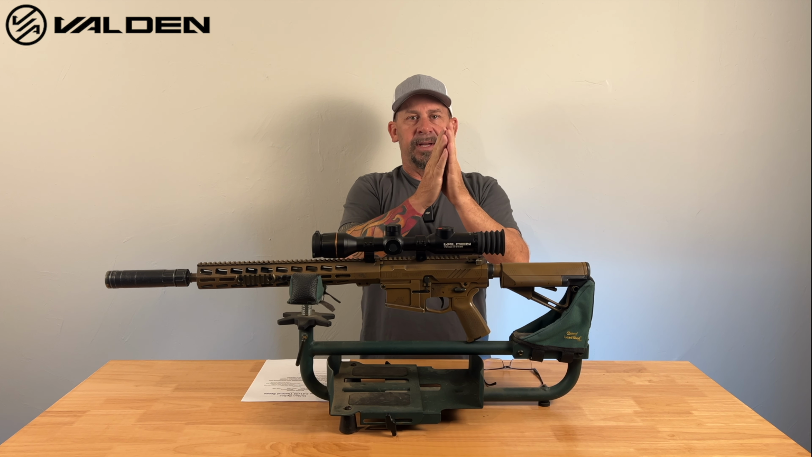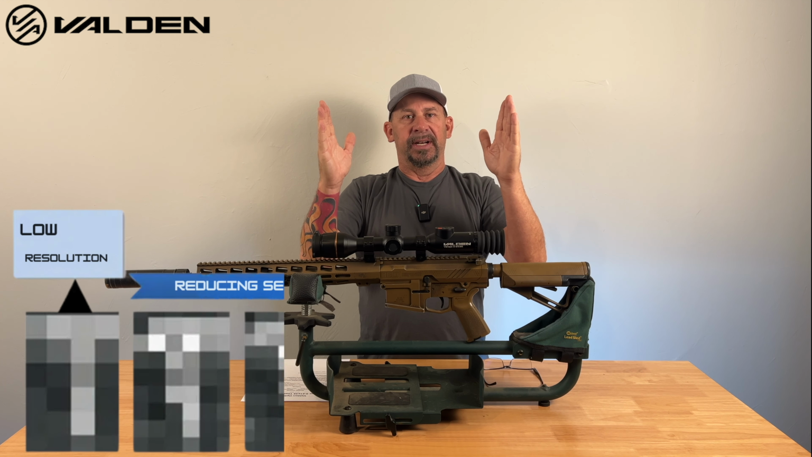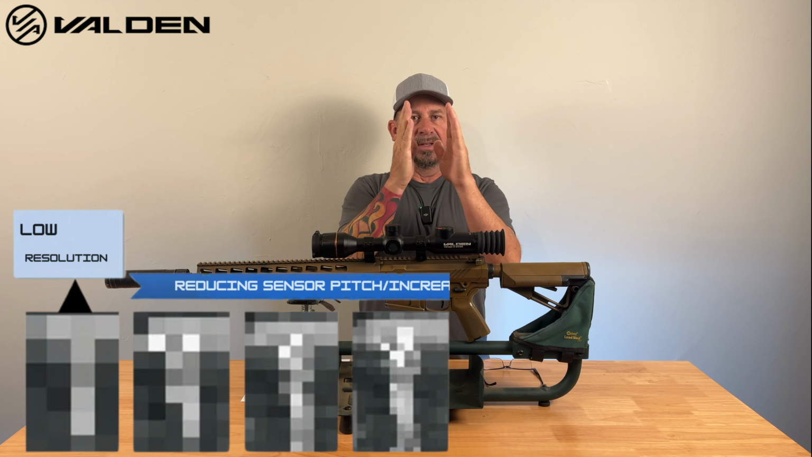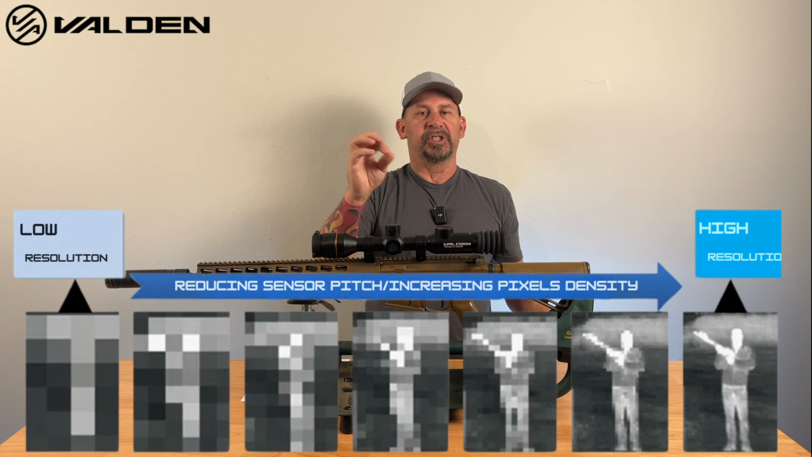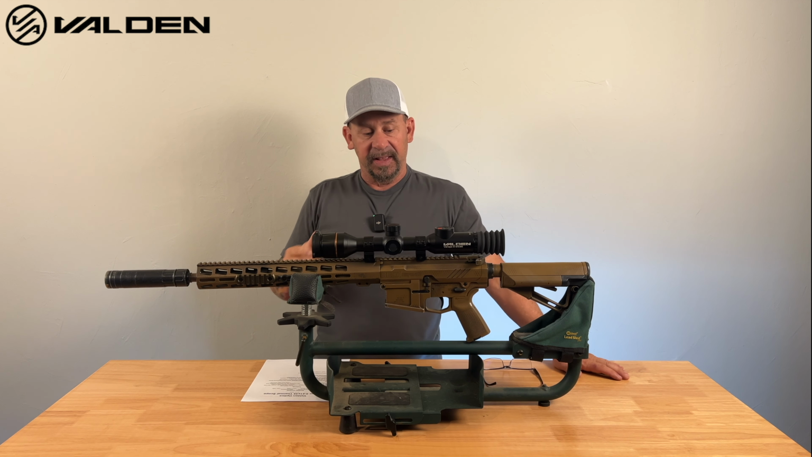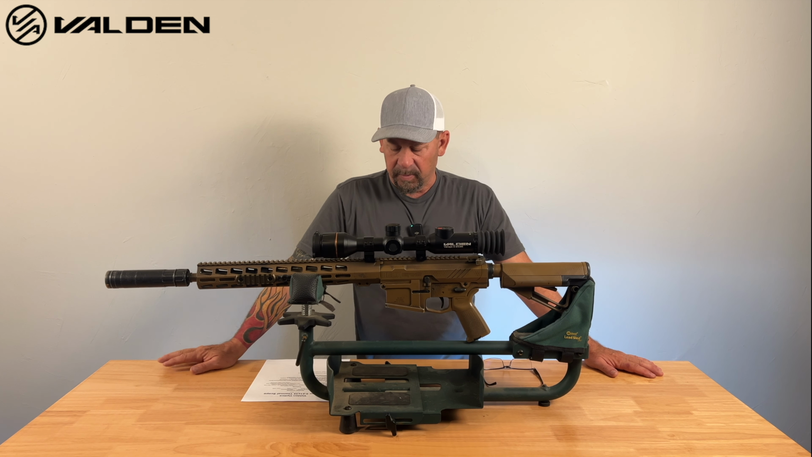Well, if you've got center to center and your box is this big, it's going to be more pixelated than if your box is this big. So with a 12 micron, it shrinks that down and actually makes your little boxes smaller to clean and clear up your picture. And that's what this has, a 12 micron, which a lot of the leading scopes today have gone to the 12 micron.